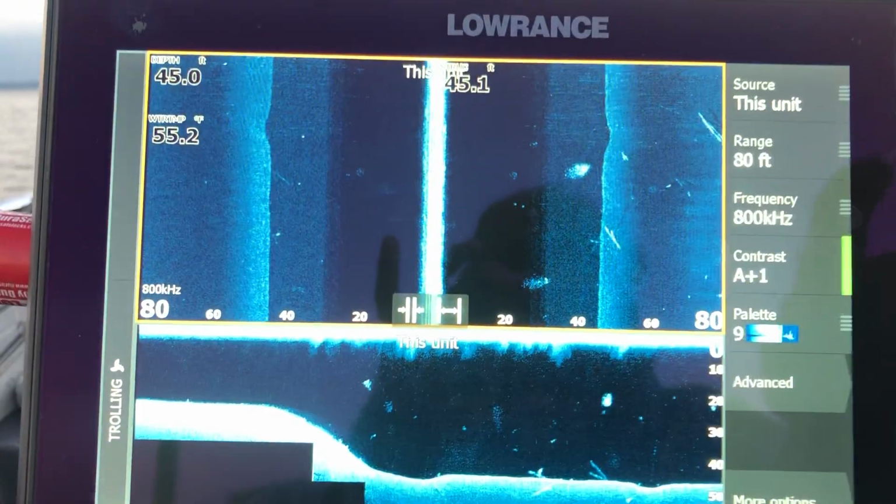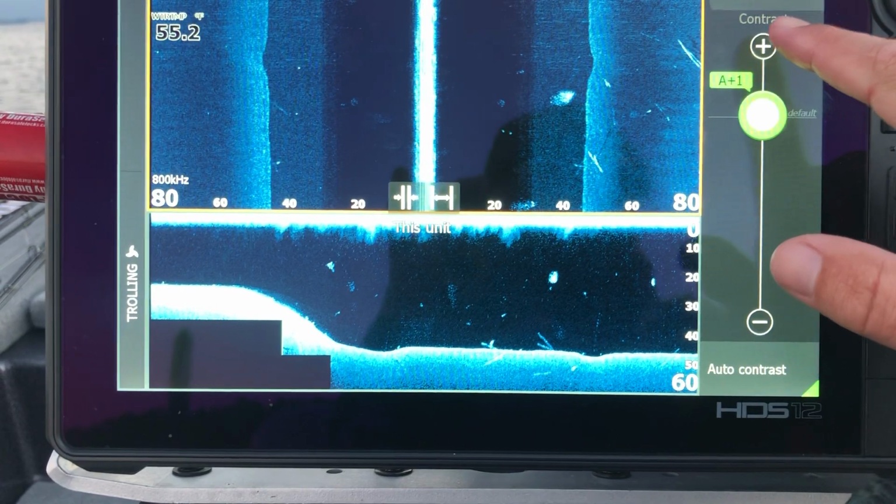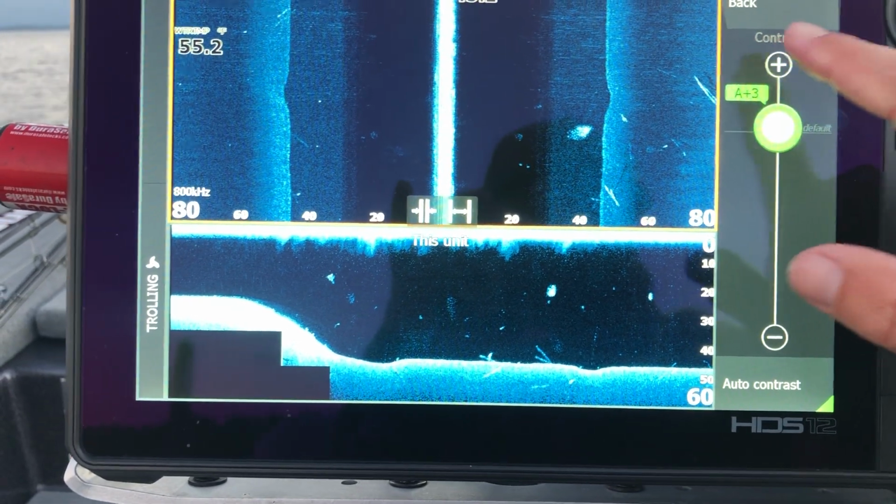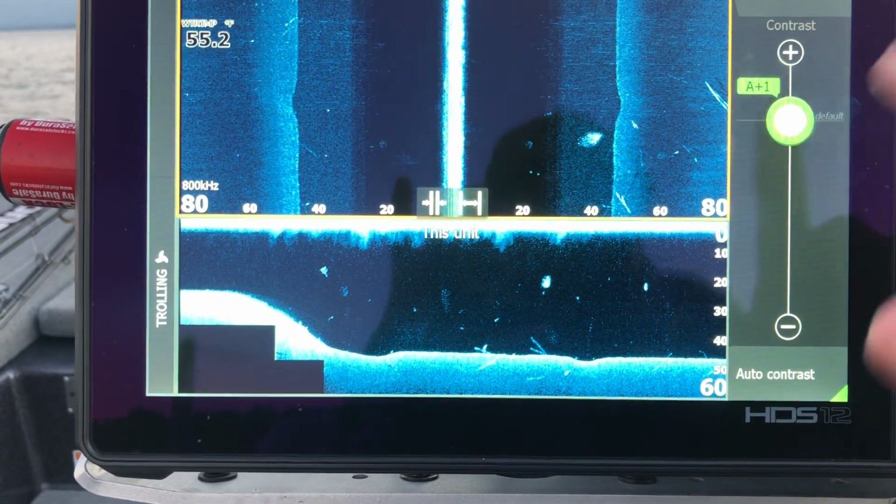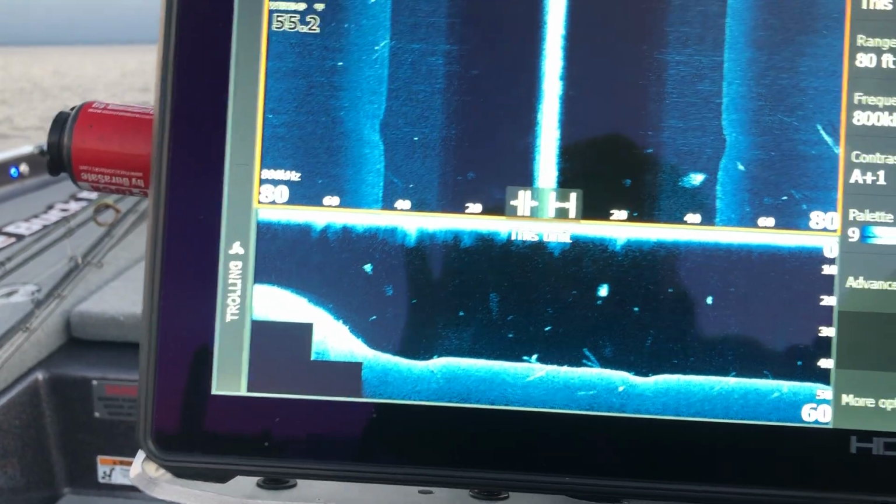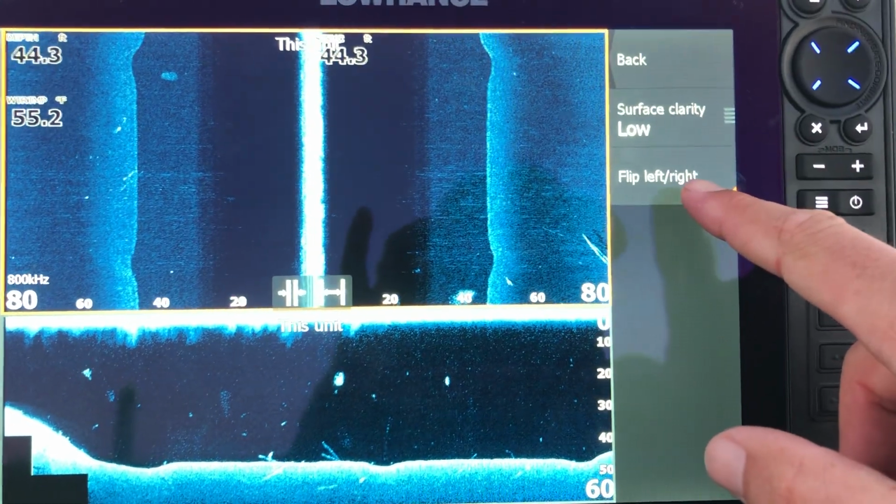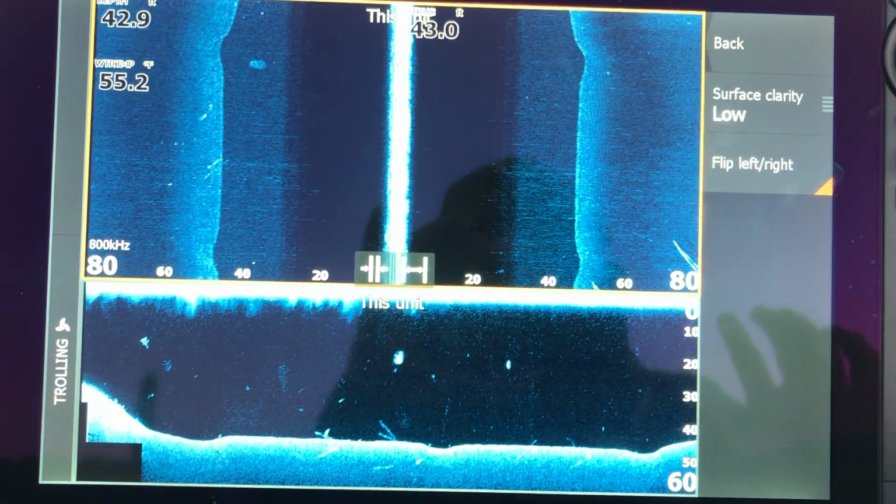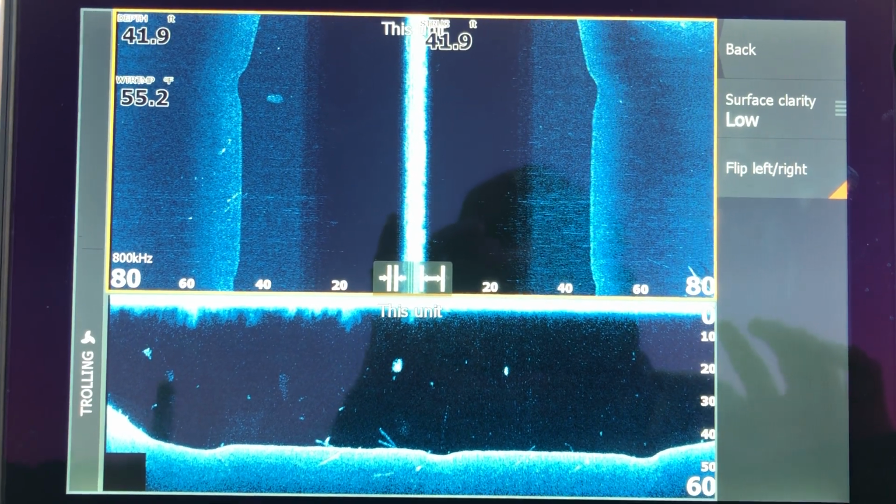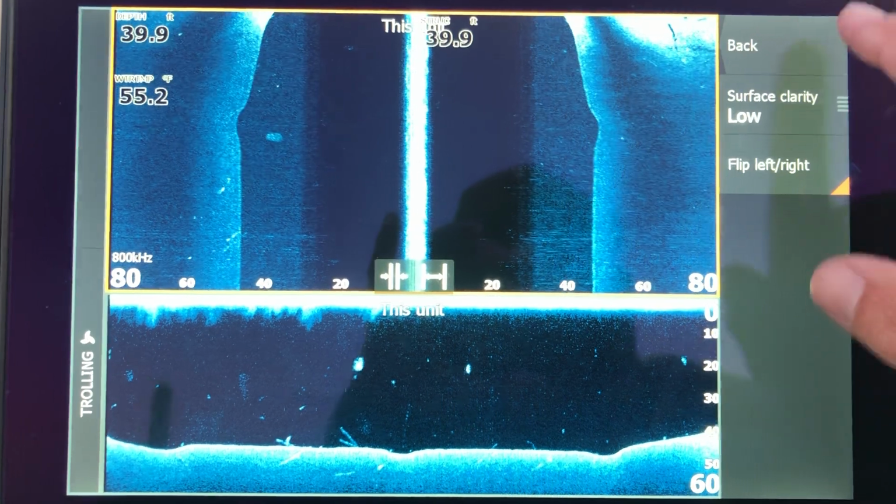Let's see what else we got settings wise for you. My contrast right now I have it at +1. I'll adjust that. Sometimes I'll bump it up a little bit more, sometimes I bump it down. Just depends on the water, but it's a good thing to play with. Let's see. Flip. My transducer's on a little bit goofier, just the way it fits better on the Bass Cat with the TH Marine jack plate. So I gotta flip it.